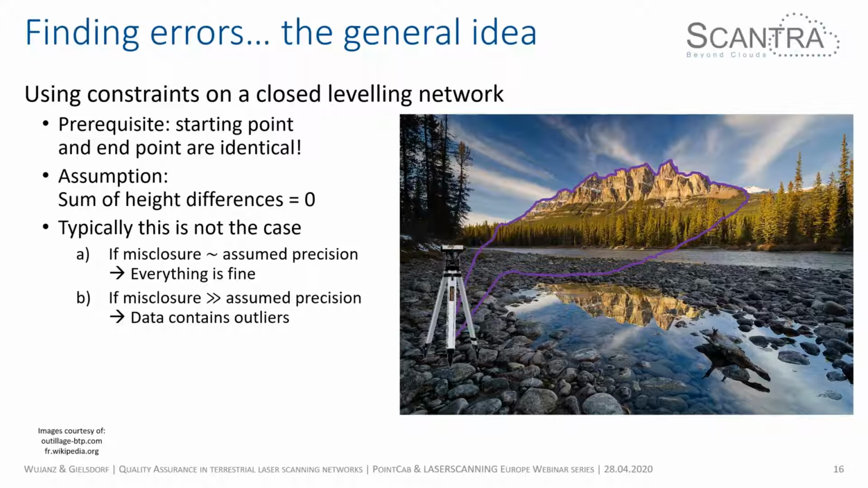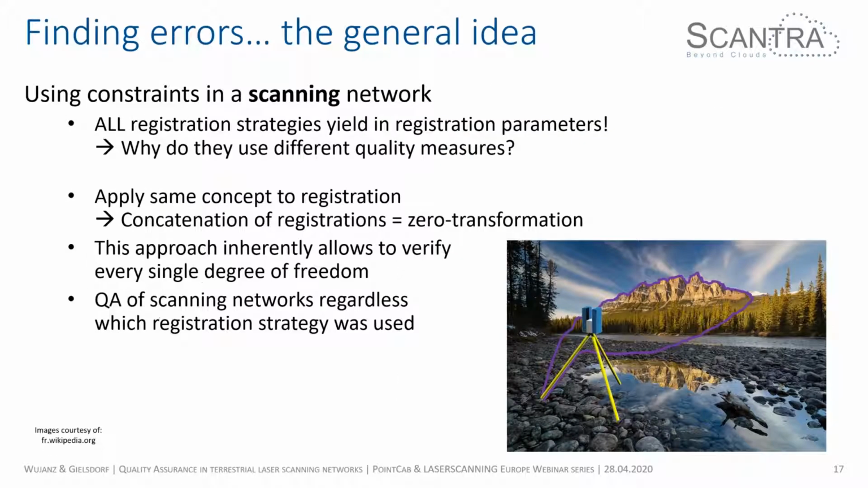But if the misclosure that you receive is notably larger than the assumed precision, then you can be pretty sure that your data contains outliers. So how can we use this approach for laser scanning? First of all, the registration strategies that Martin and Richard talked about yield registration parameters. So the question is, why do they all use different quality measures? And why do we need different algorithms to compute their quality measures?